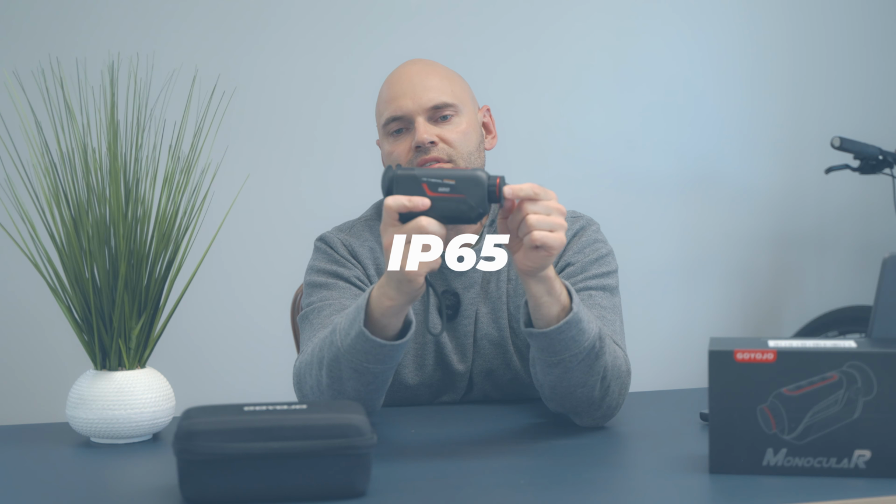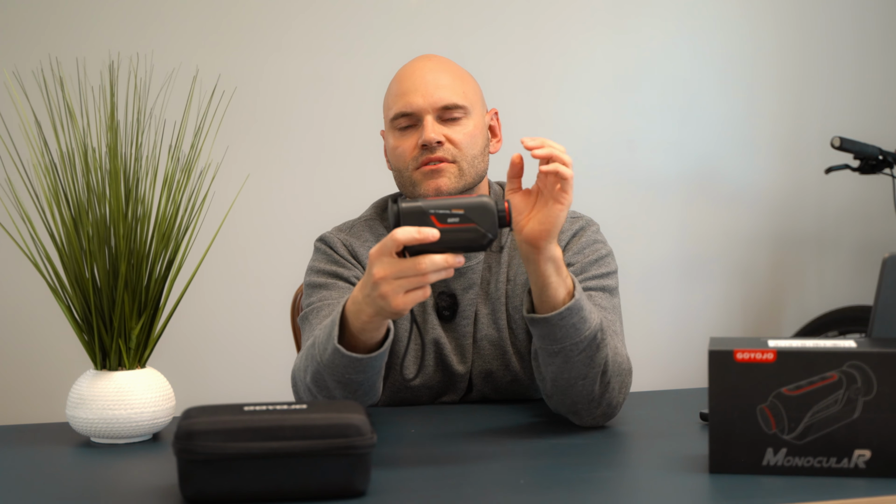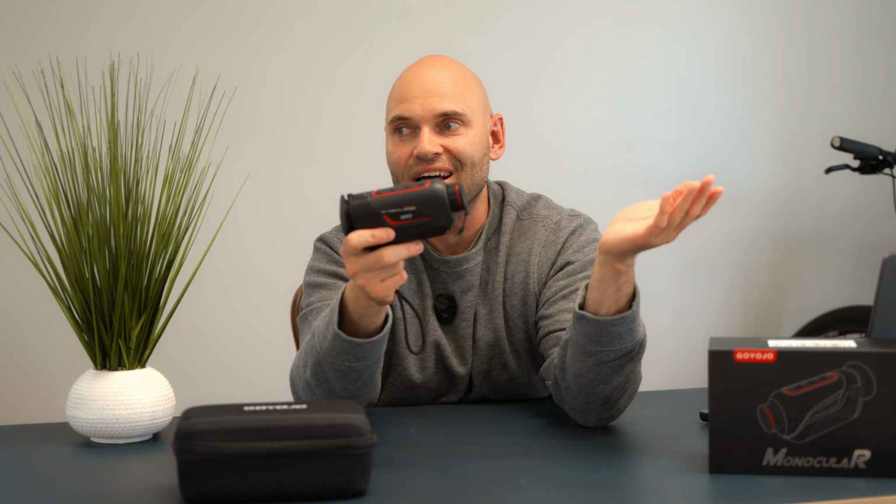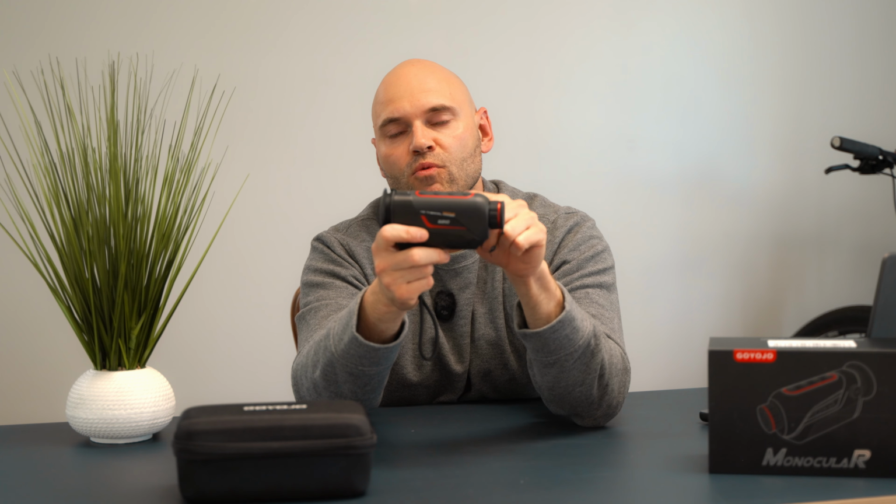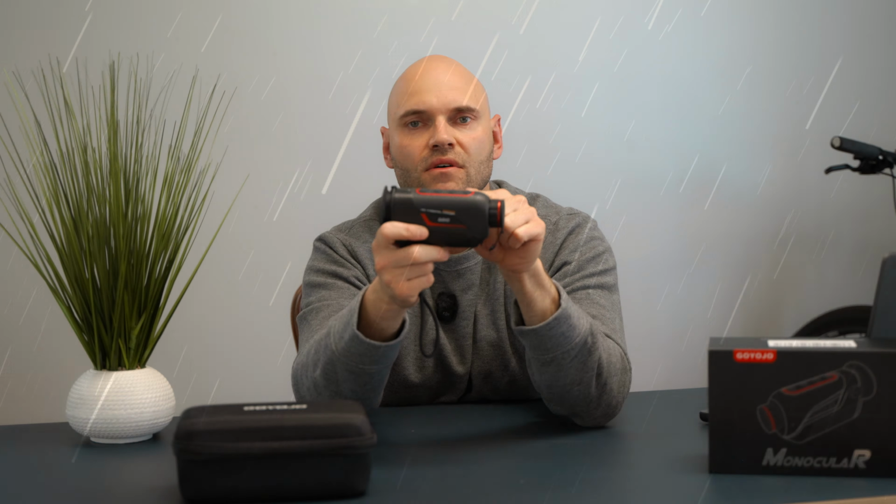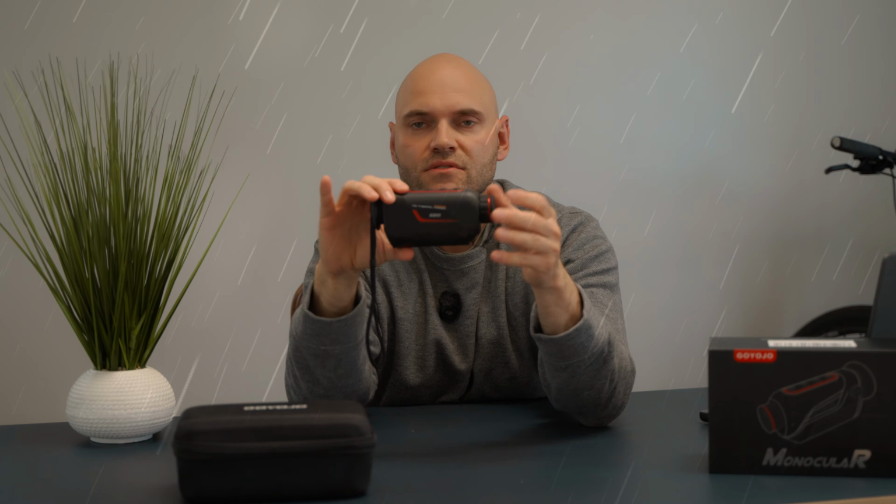This thing has IP65 waterproof protection. So it's actually 100% dust proof, so wherever you are going outdoors, whether sand or whatever dust there is, this is going to be 100% protected. With the water protection, this can hold maybe a very heavy rain, so do not submerge it. This is just for outdoor, but any kind of outdoor storm, even a heavy storm, this device will be protected, so you don't have to worry.